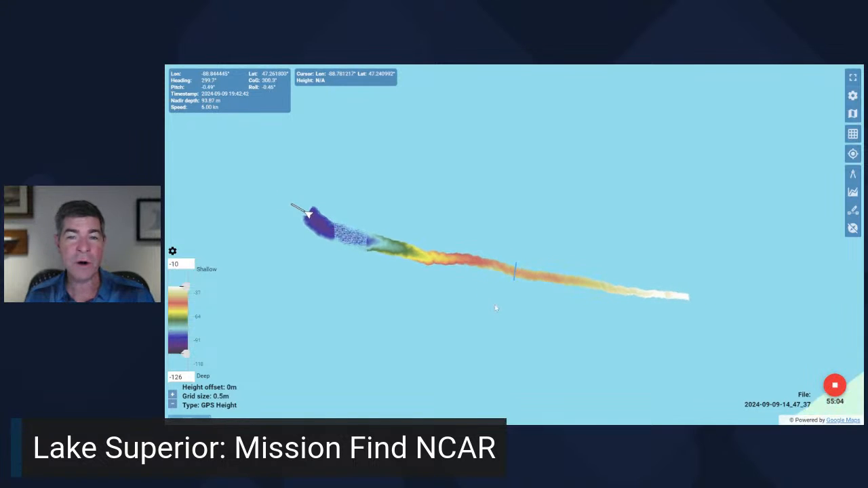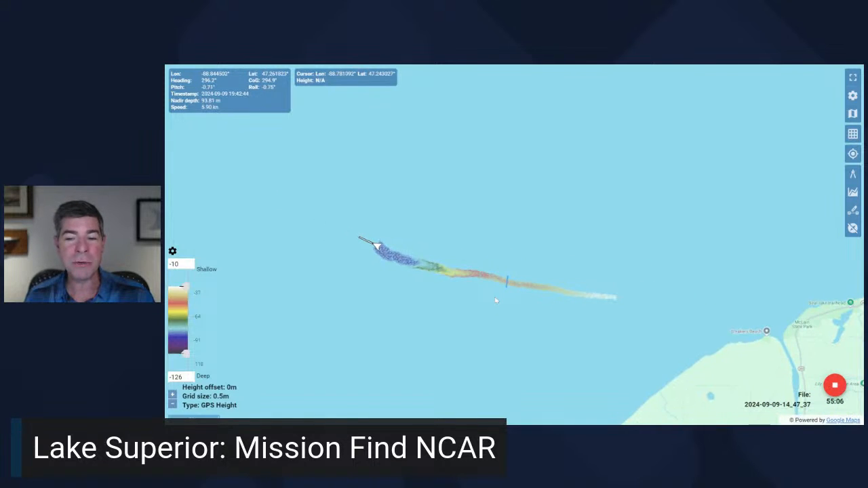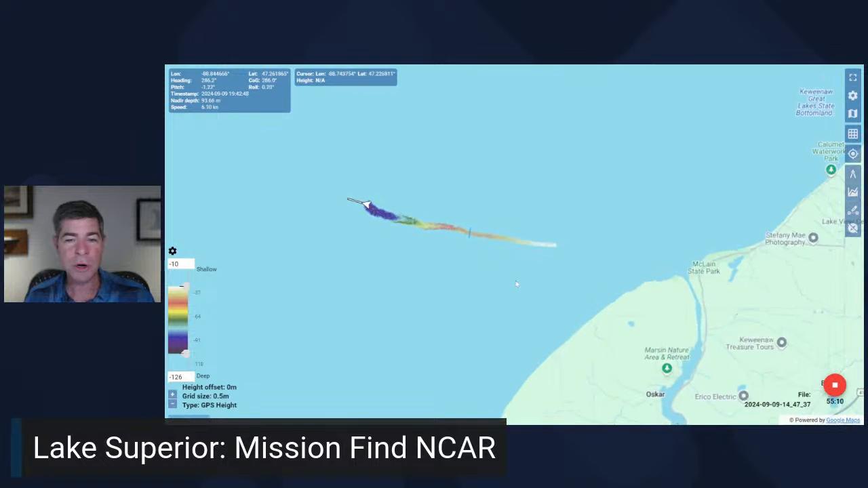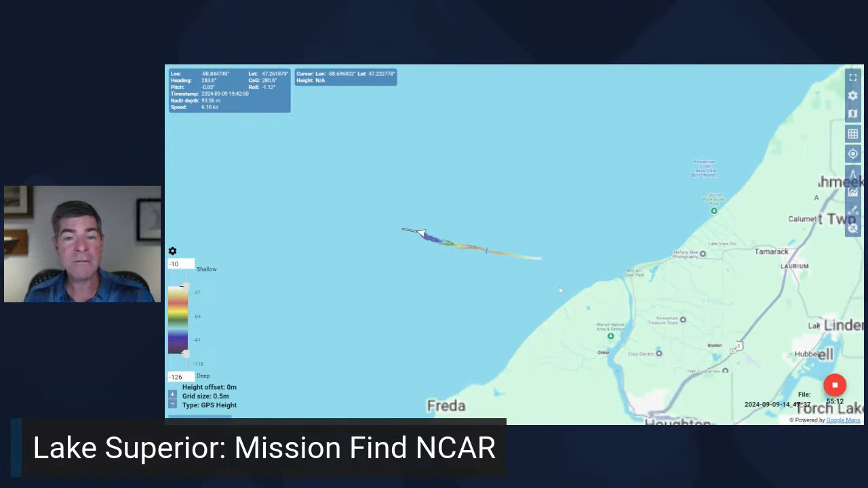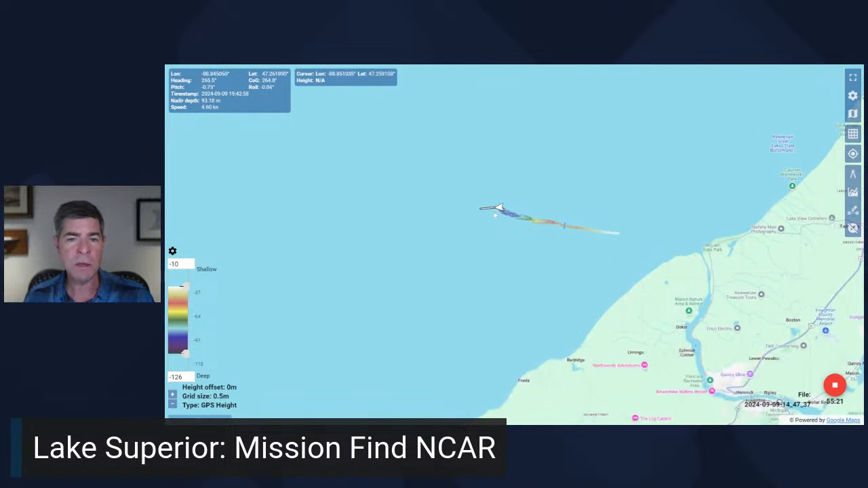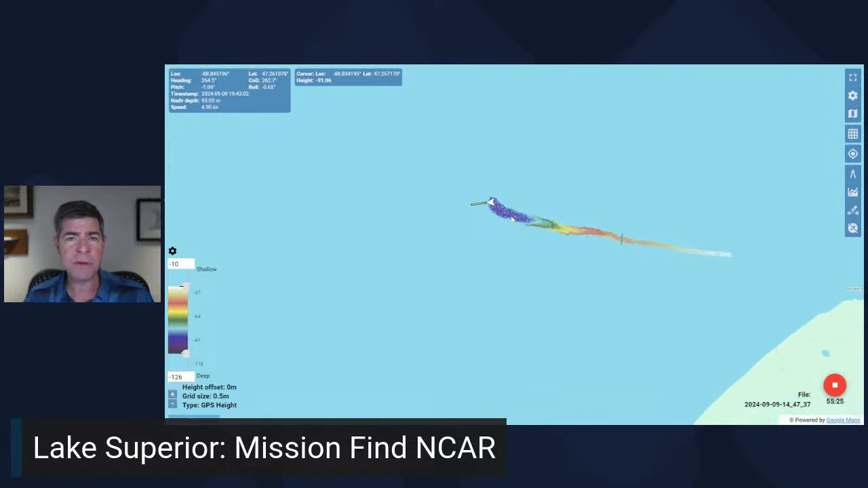That's what ASV stands for, out in Lake Superior right now. And it looks like my colleague has zoomed out a little bit so we can see the shore. They're transiting from the southern shore of Lake Superior out to the survey site. The survey site is about 20 square nautical miles, and my understanding is they should be there in a couple of hours.